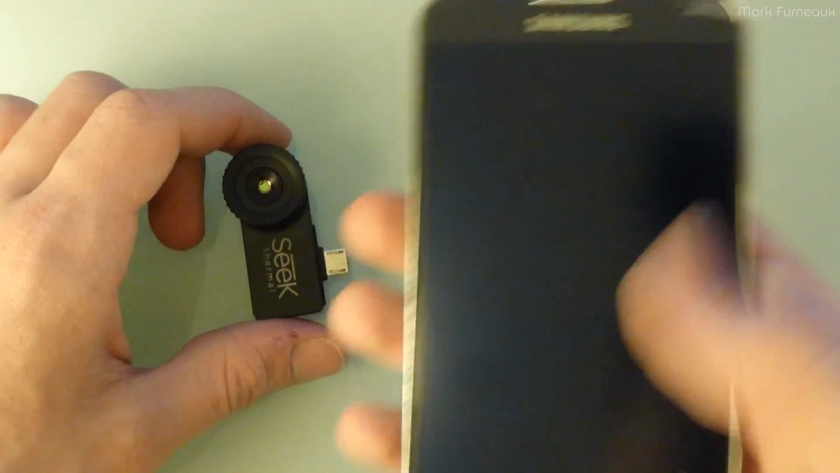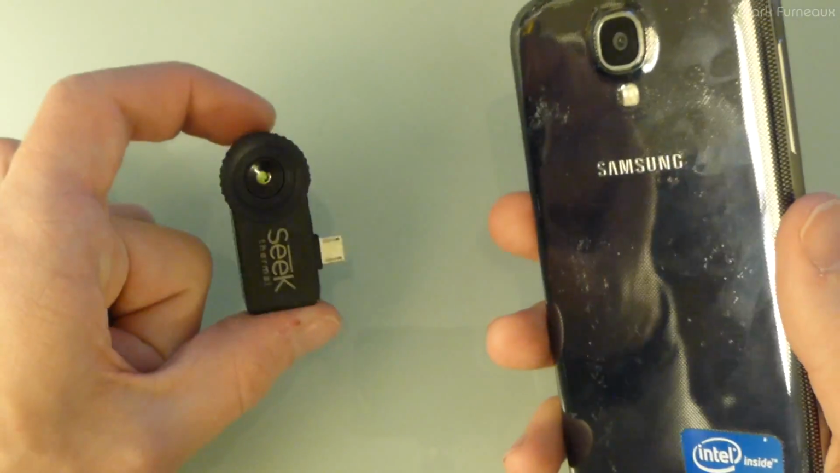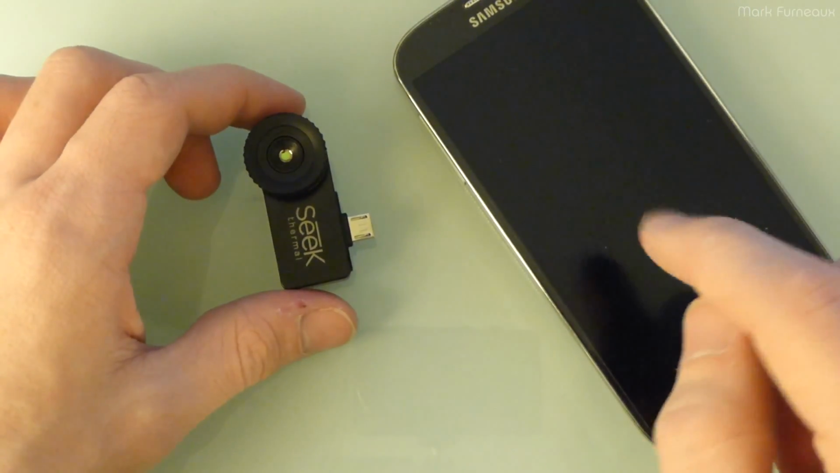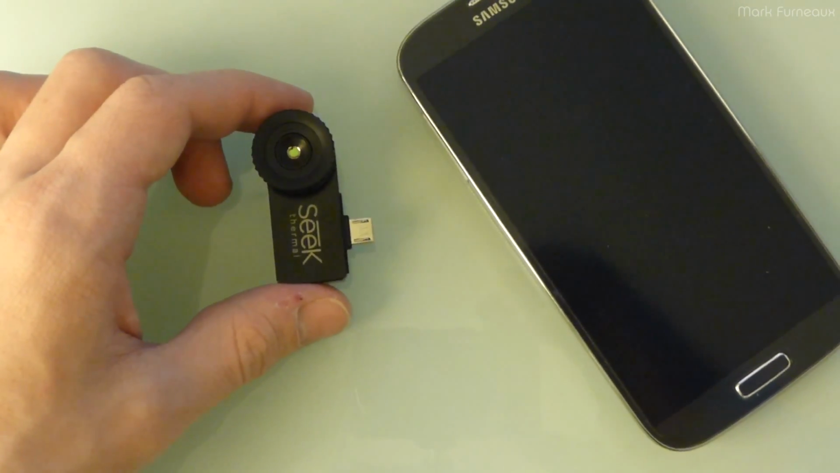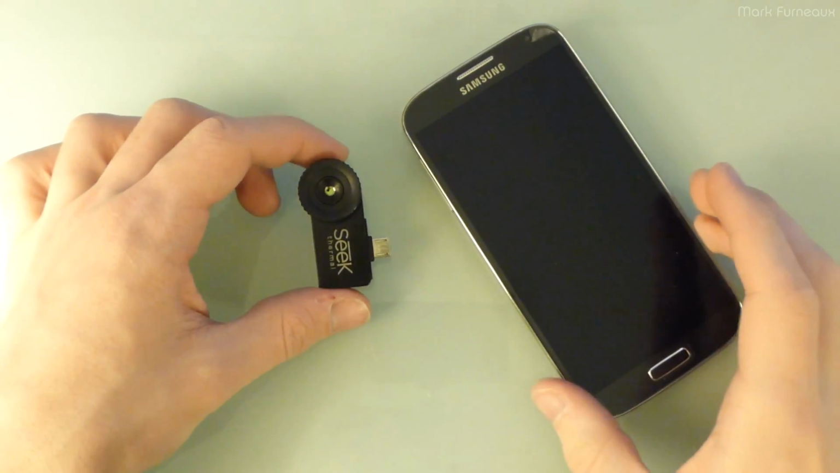And this thing is just powerful enough to do this okay-ish. And the reason why I say that is this thing requires a lot of processing power for high frame rates. And when I say high frame rates, I mean we're talking like 8 or 9 FPS.